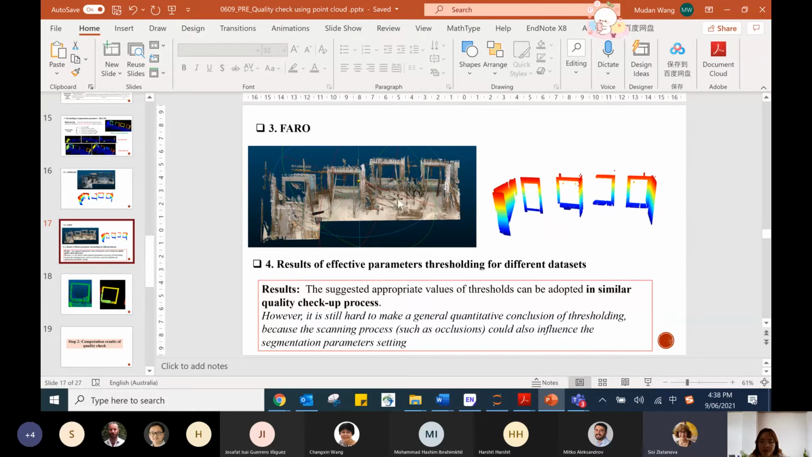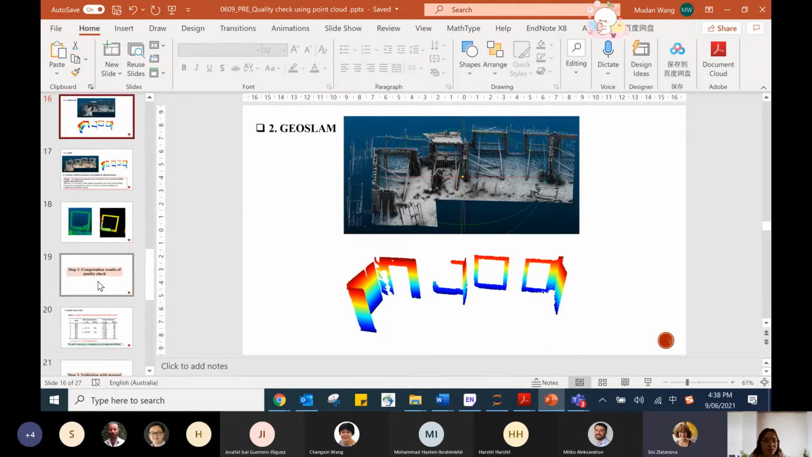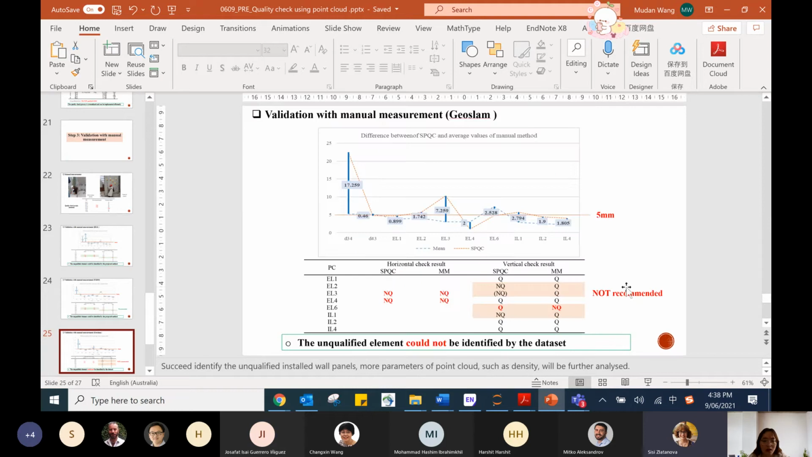And what about the SLAM, the last one, the ZEB-REVO? Because the accuracy of this scanner is very low. But with this scanner, you can go behind the obstacles and scan exactly the panels. But apparently they haven't done it, right? Okay, and that's why the error is again very big.